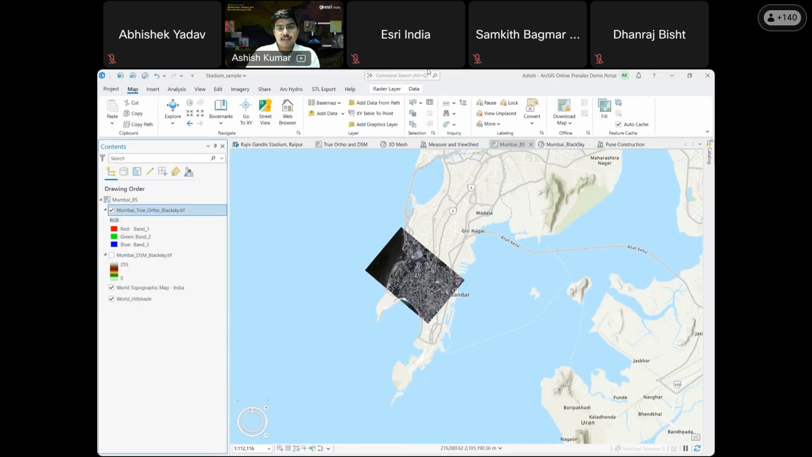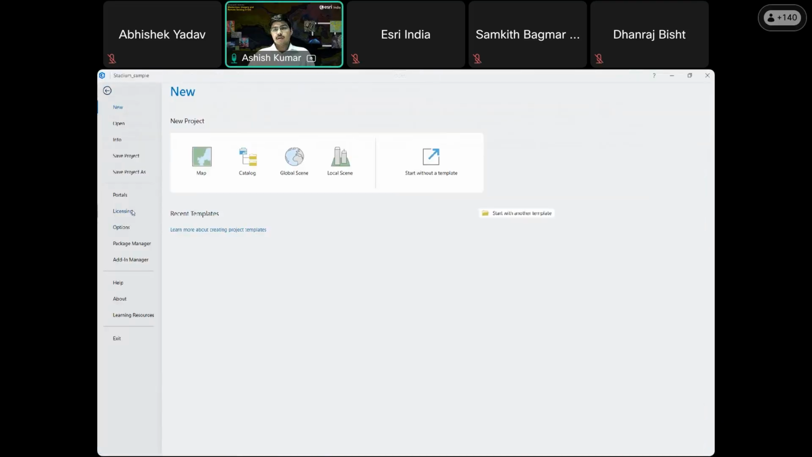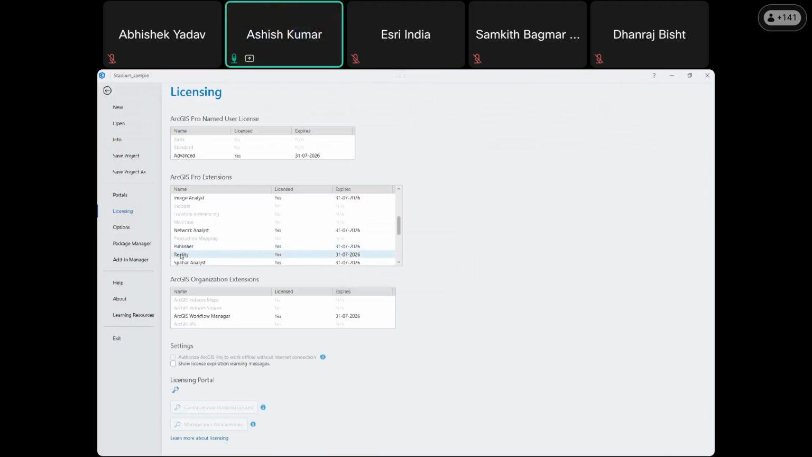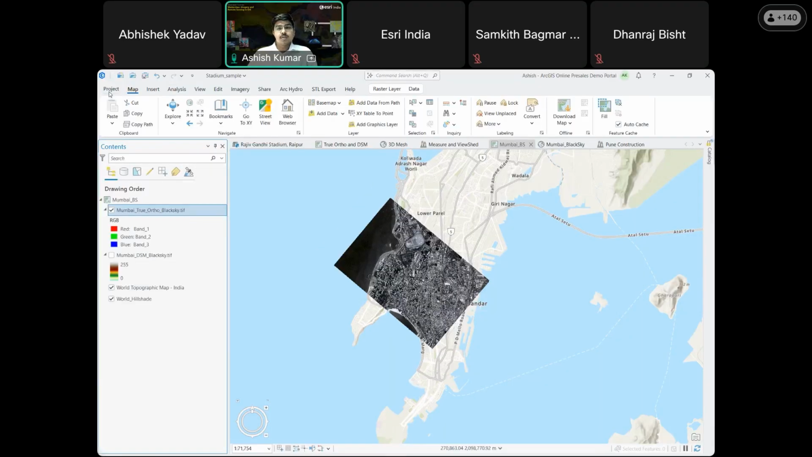Thank you so much. So this is the interface of the application. As you can see, this is ArcGIS Pro with the Reality extension. As you can see in the licensing, my Reality license is available, and I'm licensed with the ArcGIS Reality extension to use the capabilities. So this is the total interface.